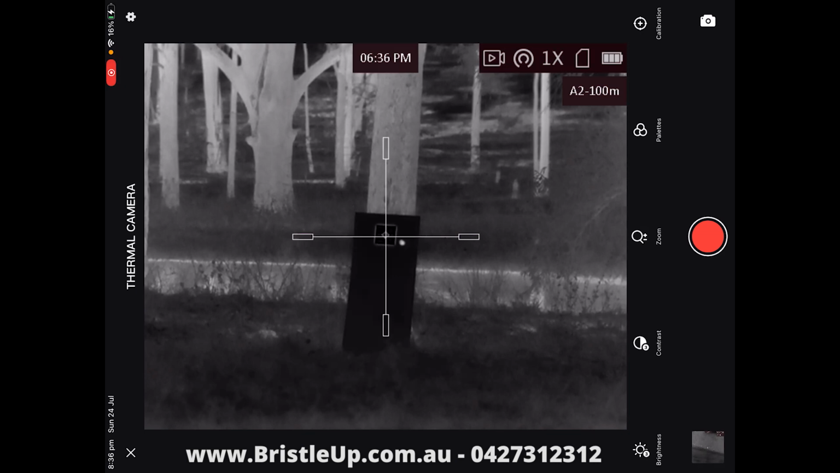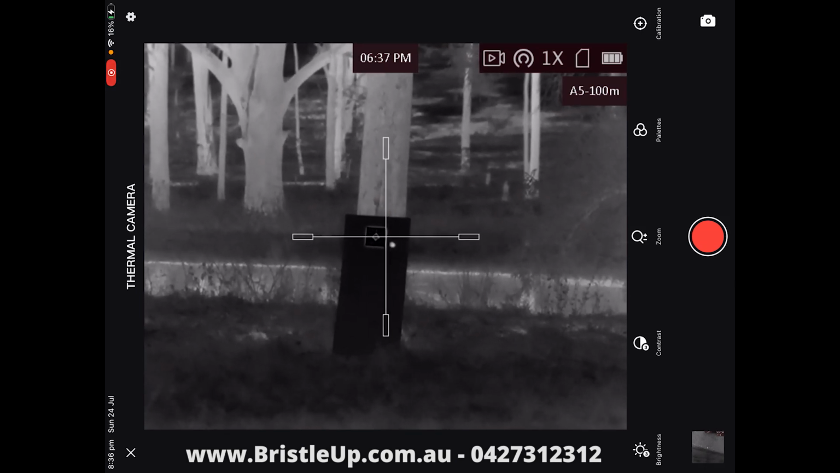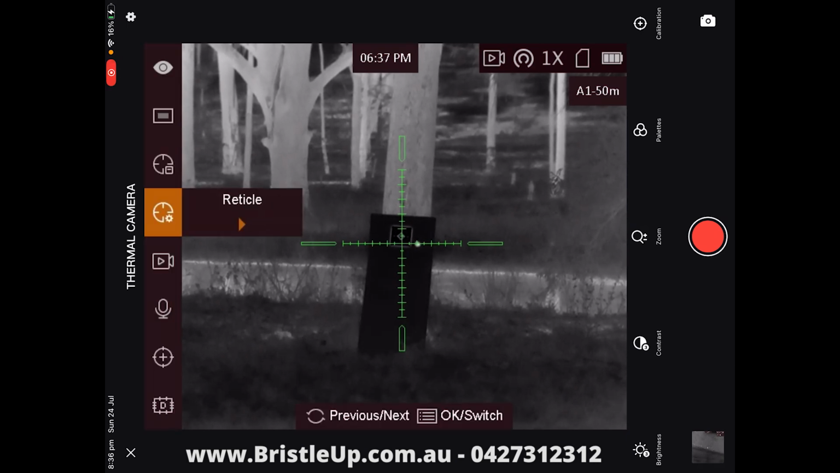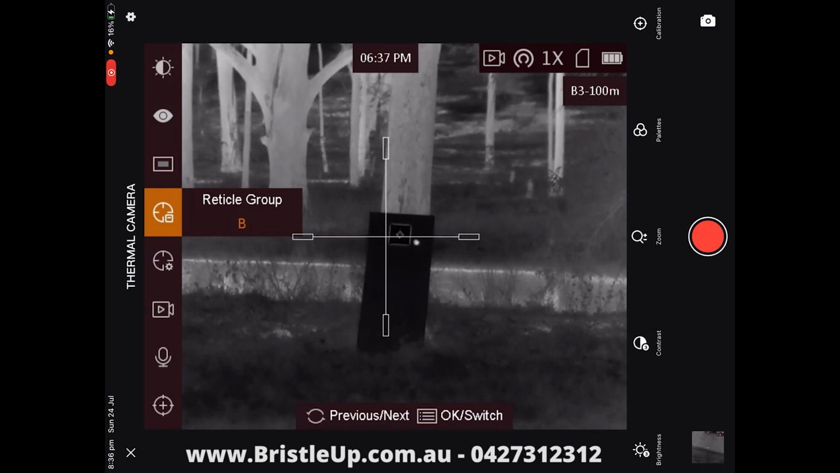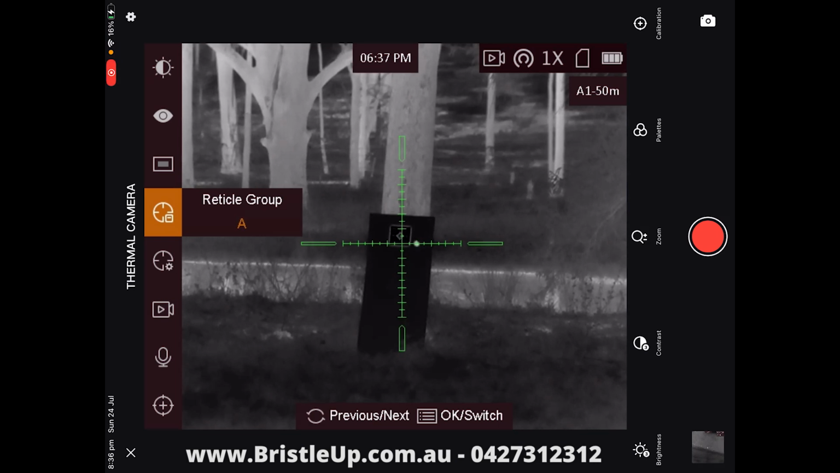So that's just an example of what you can do, and that's how quick it is. So I could quickly just change it again and keep cycling through them and come back to reticle 1 at 50 meters. If I wanted to change to a different reticle group, I could press and hold the scroll wheel button, go to the reticle group menu here, and change to the next group B, which then gives you another 5 reticles that you can sight in for different distances. But I'll take that back to reticle group A, and that is pretty much it.